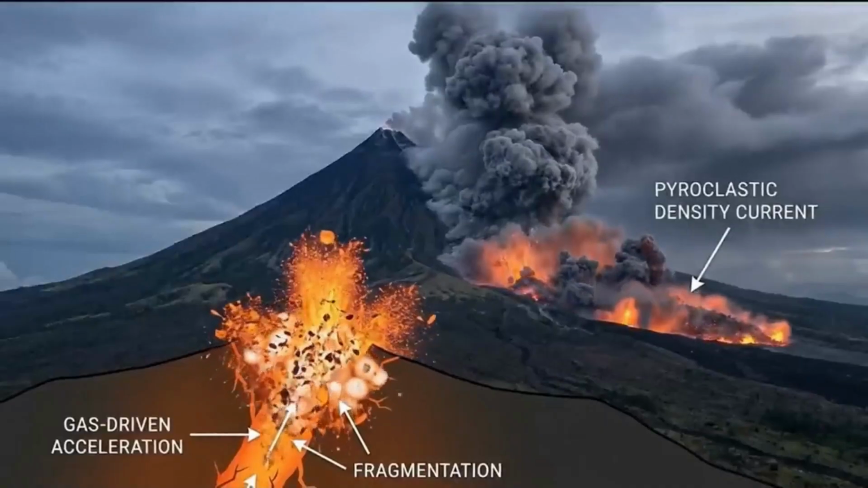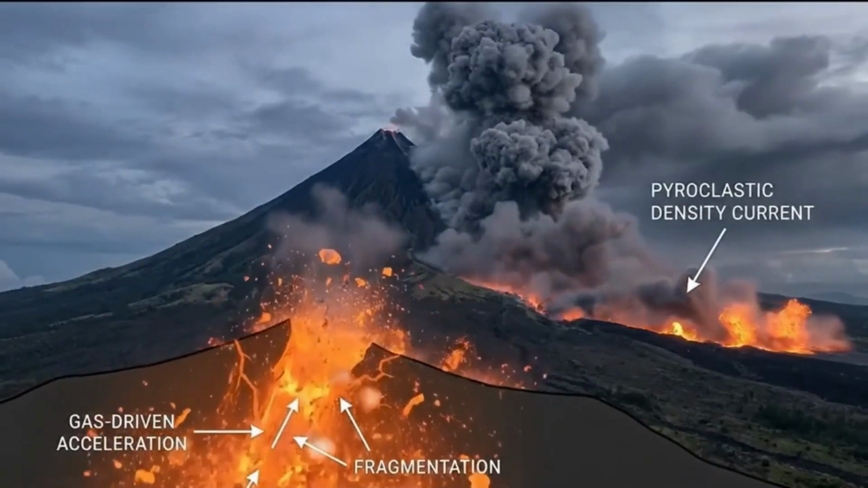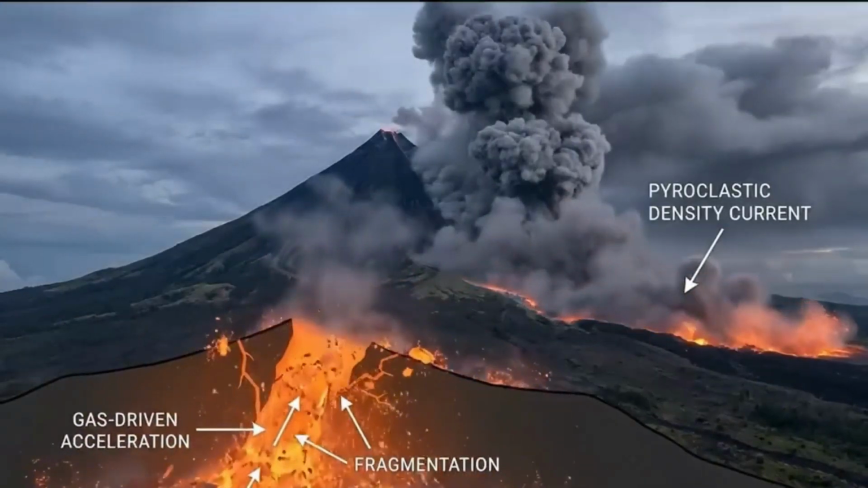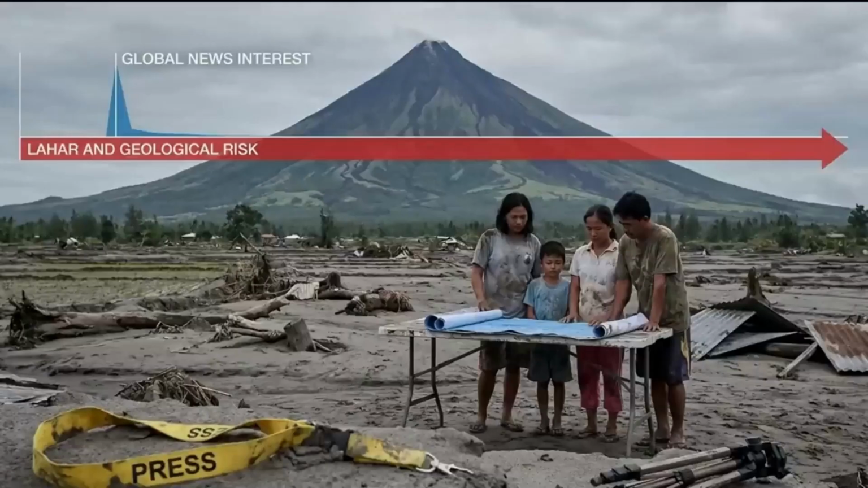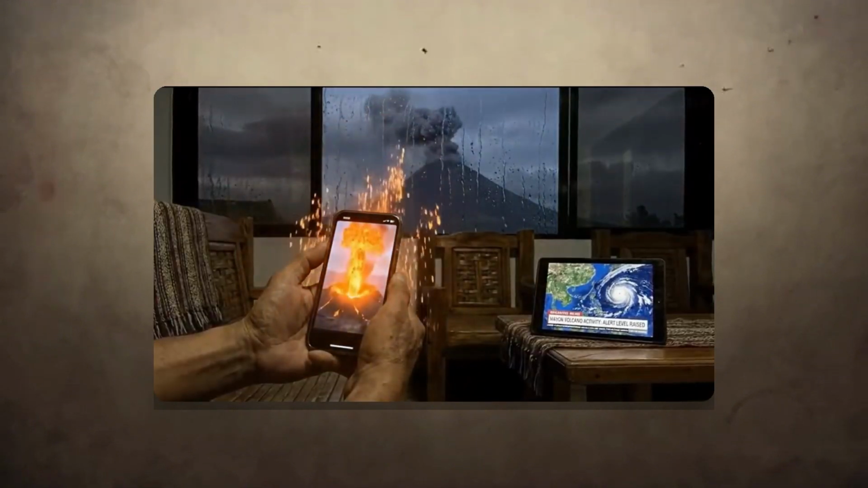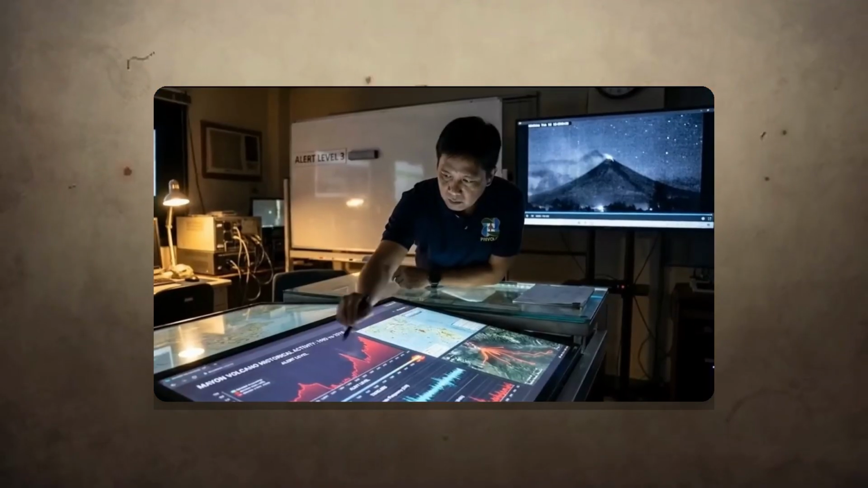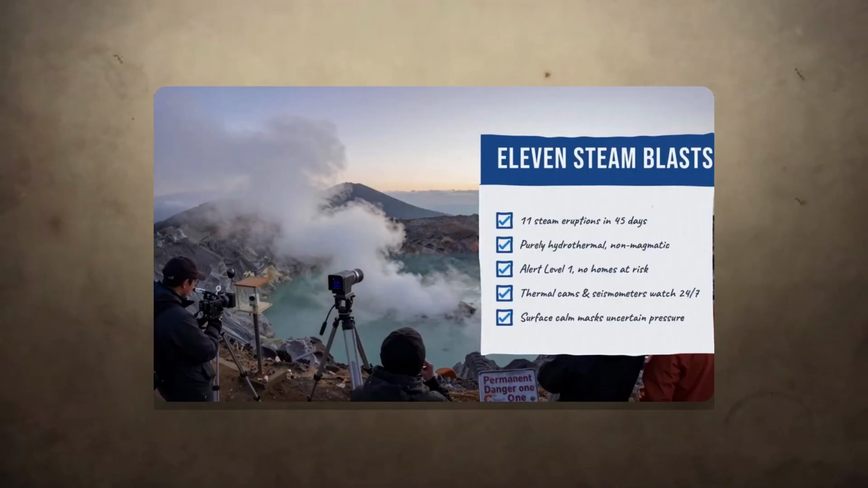Will it be another short-lived phreatic blast? Or will it be the beginning of something larger, a progression towards a magmatic event that could threaten hundreds of thousands of people? The thermal camera gave us a glimpse into the heat engine driving this threat. But the real story is written in the gas readings, the seismic hum, the history of buried towns and deadly surges, and the ongoing difficult choice faced by the people who live in its shadow.